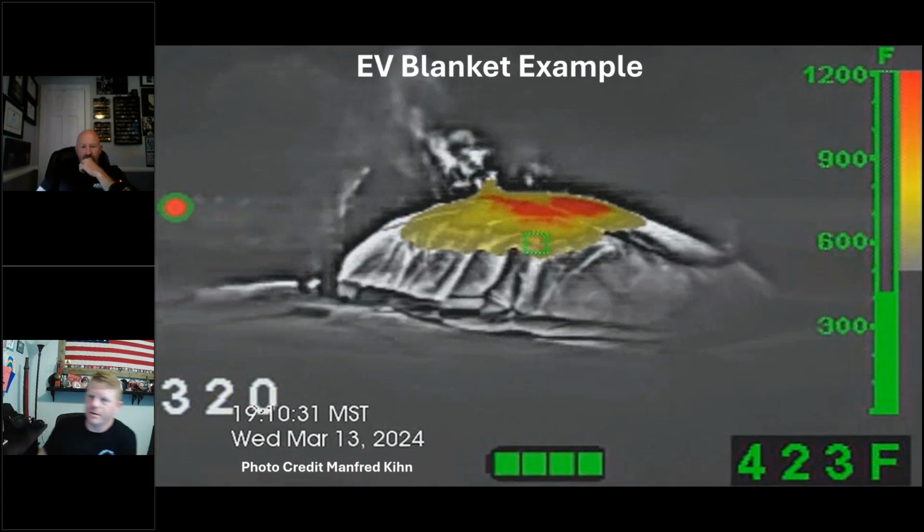Think about houses, right? We have to relate everything to what the fire service understands. We don't need to recreate everything and reinvent the wheel here, right? If we can take a fire and put it in a compartment, can we control the fire in the compartment? We are good at that. The American Fire Service can put things out in boxes because we fight house fires every day. If you take this and compartmentalize it, you can fight the fire. Compartmentalize it in the battery case. Compartmentalize it in the passenger compartment. Compartmentalize it because of time or whatever the outside influence is with a blanket.